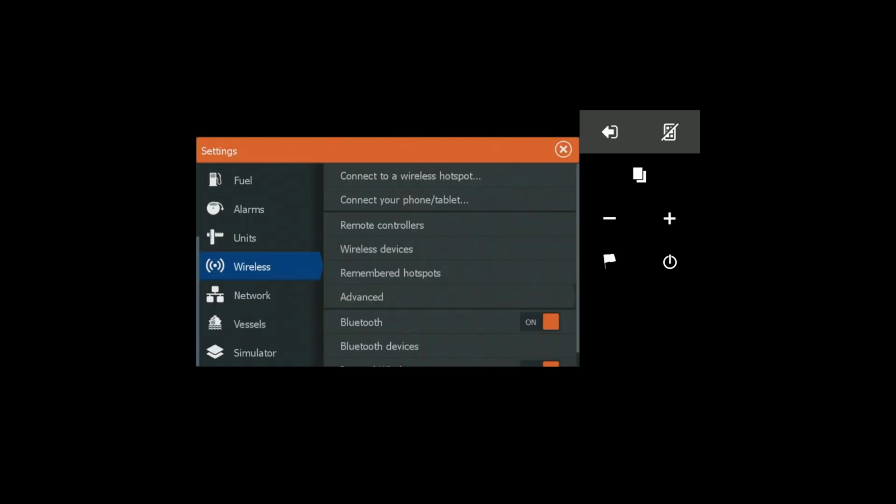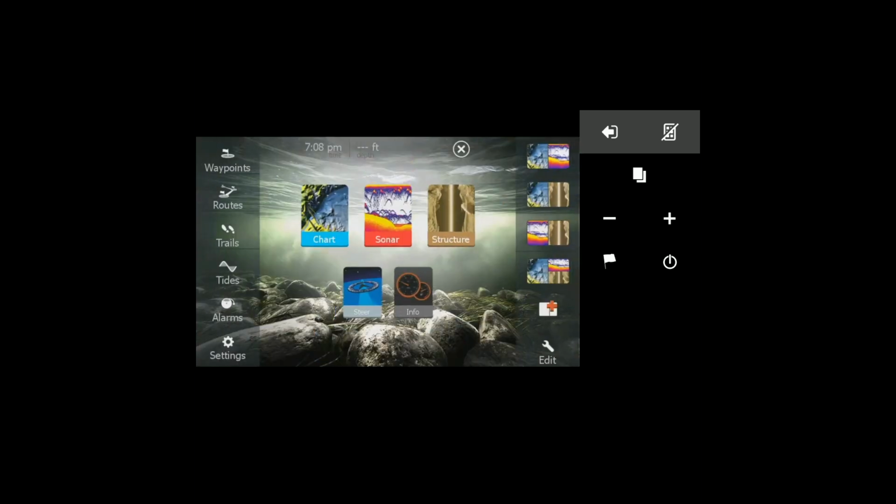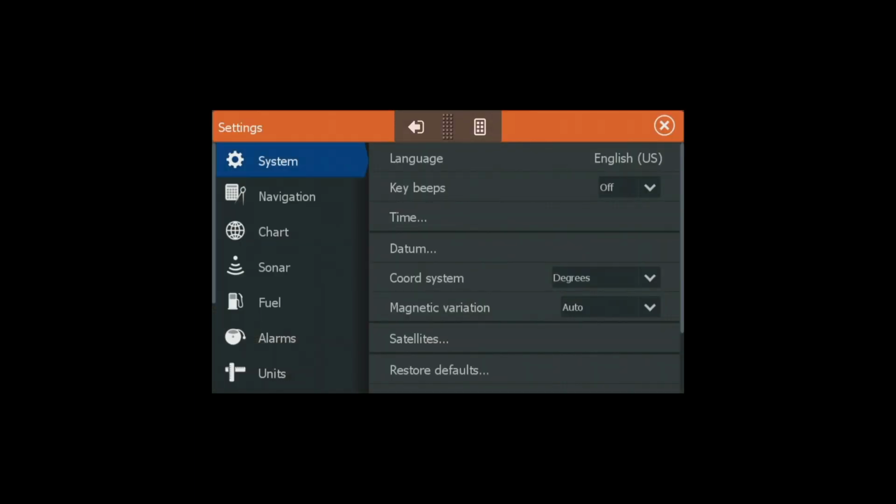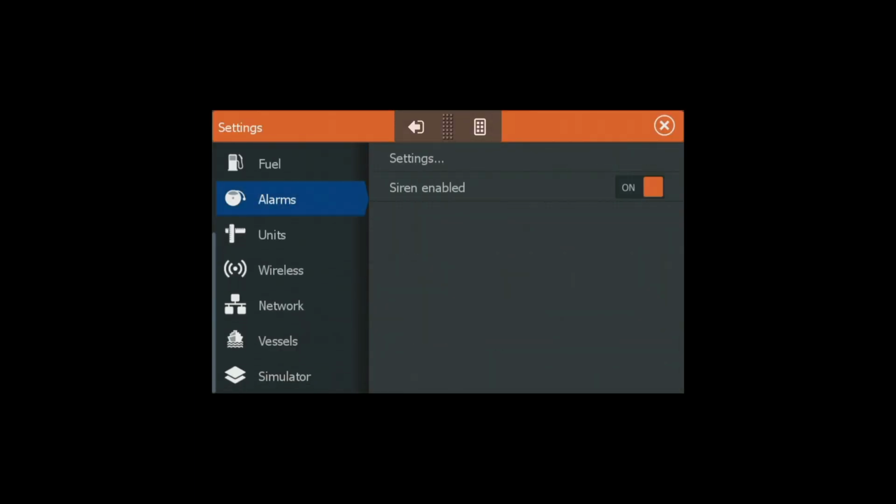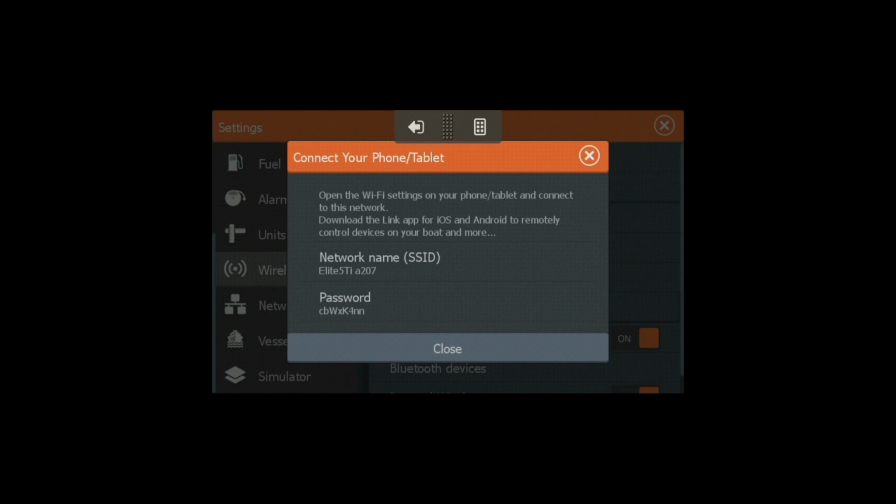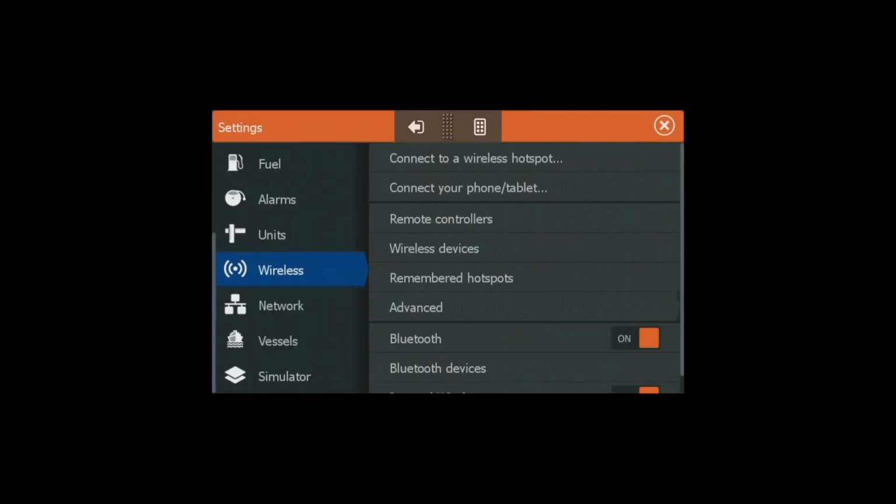If you click this here at the top, you can go to the Pages button. These buttons shown on the right here are also found on the front of the unit, so it's just like clicking those on the unit. If you go to the Pages button, it takes you to the main front page. You can click on Settings and then scroll down until you find Wireless, and then it says Connect your phone or tablet, and it gives you the network name and a unique password to connect directly to the unit.